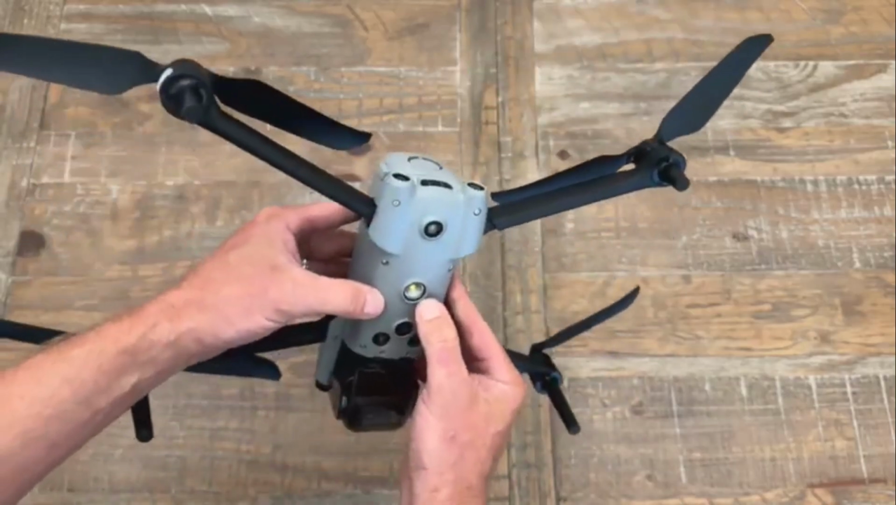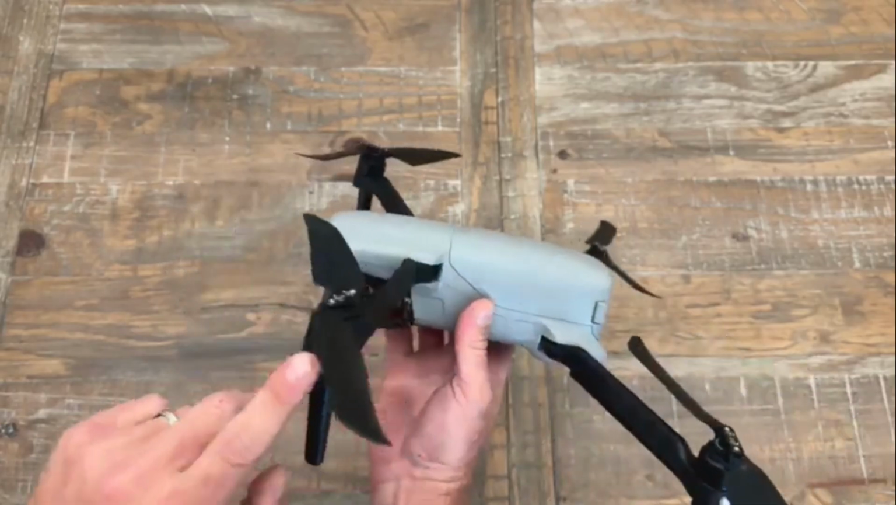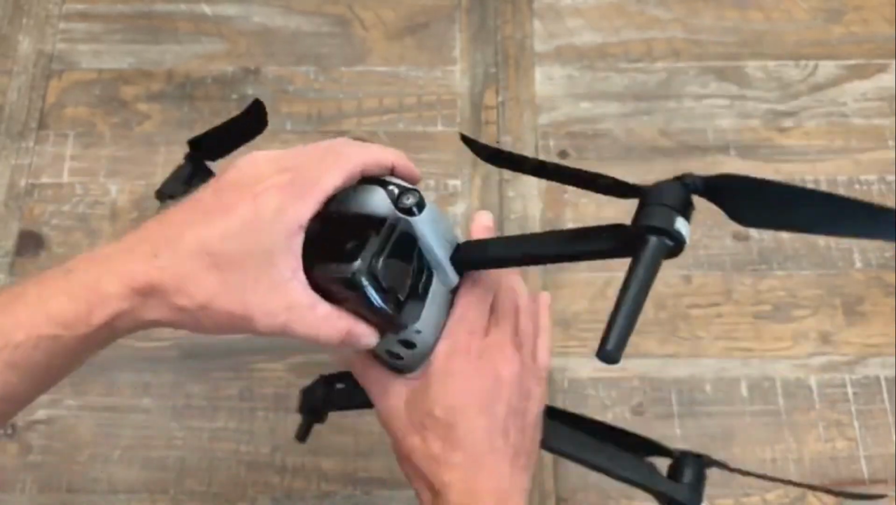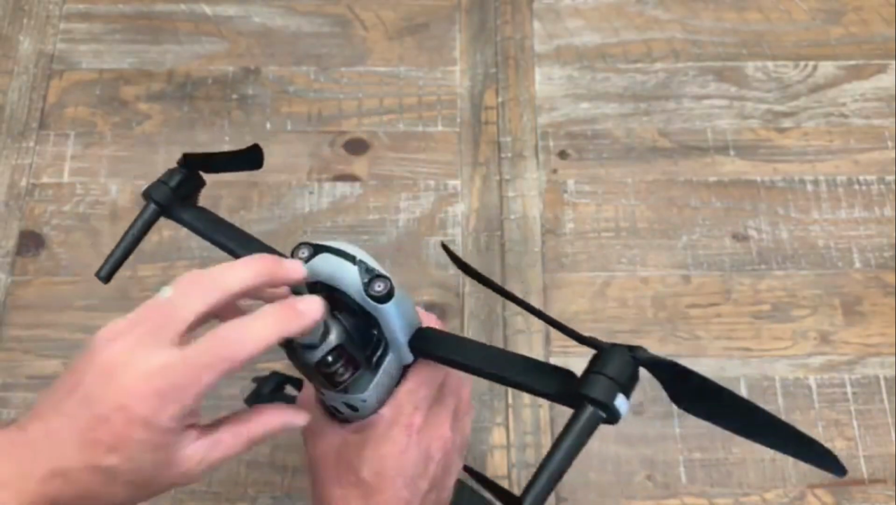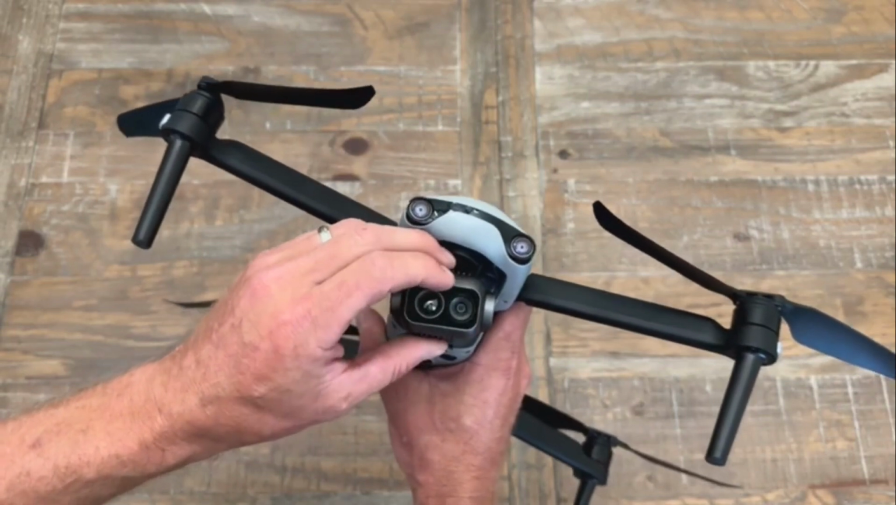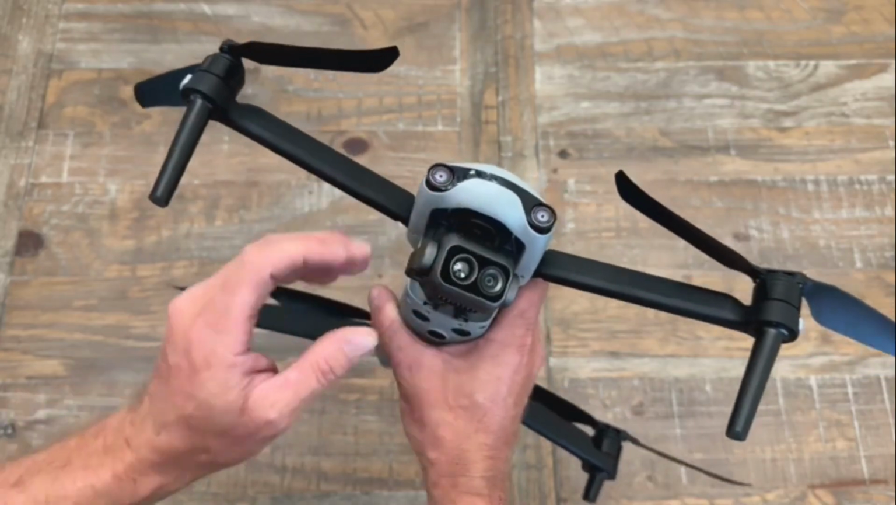It's got a ground proximity light to help you with landing at night, forward collision sensors, and positioning lights for nighttime operation, which can be disabled if they need to be for some reason. Gimbal cover, and then it's got a dual wider angle visible camera that has a good digital zoom, and then we've got a thermal camera as well.